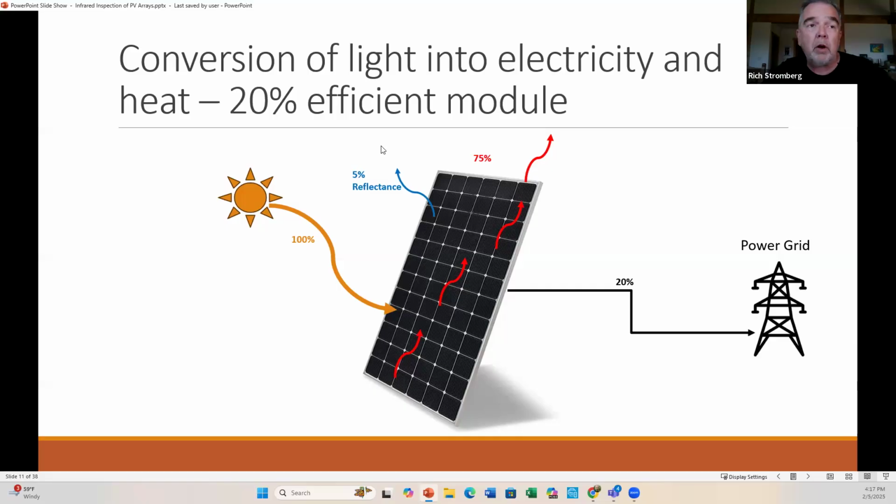5%, remember, is going to reflect off the front because there is that glass, but there's the anti-reflective coating. The remainder, we've got 95%. Well, 20% of that total amount that's coming down from the sun, 20% of that is actually getting converted into electricity that feeds either your house load or gets sent out to the grid.